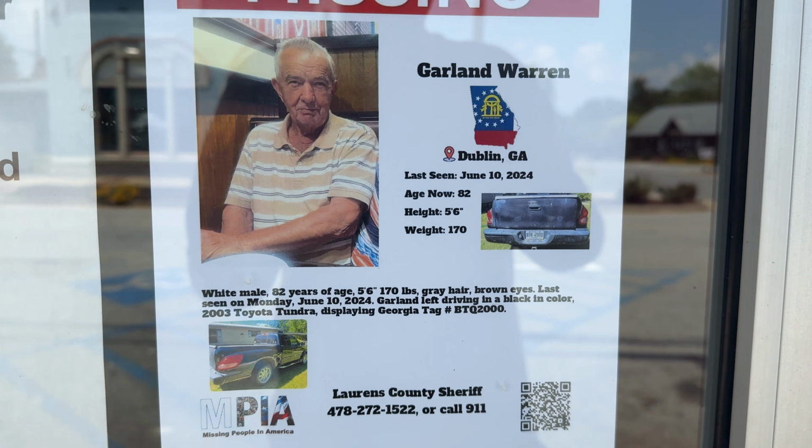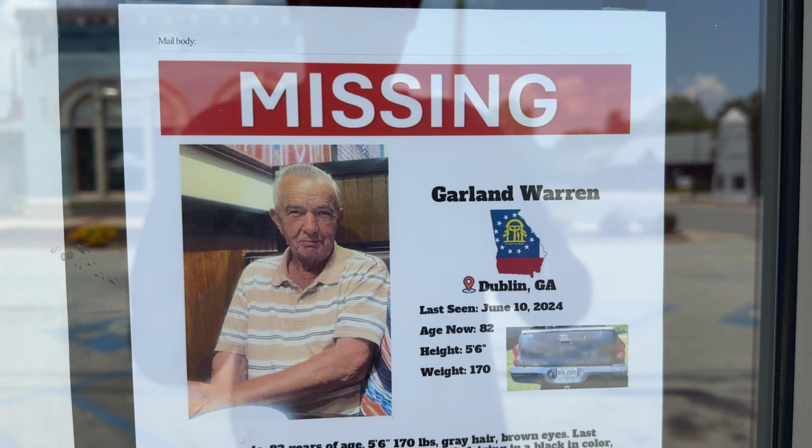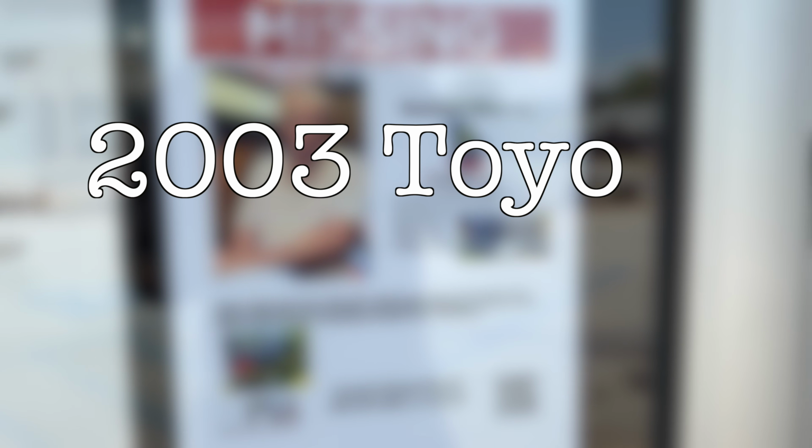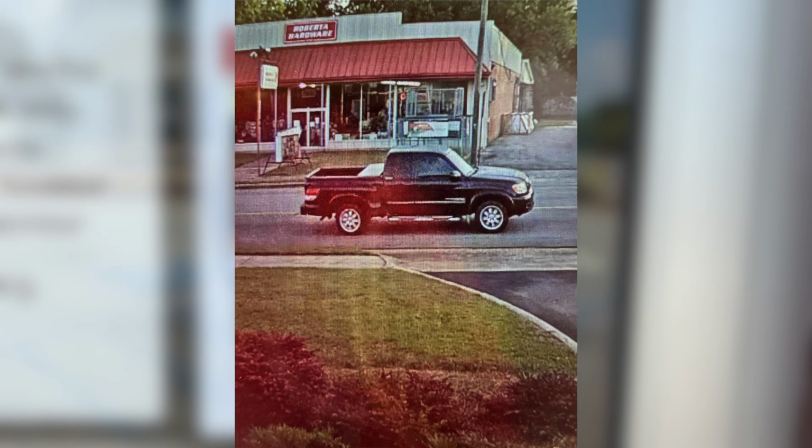So they are currently searching multiple locations, but we're going to be searching as much water as we can today. License plate number BTQ 2000. He was driving a 2003 Toyota with step sides, as well as a toolbox he had on the back. It was a silver toolbox.